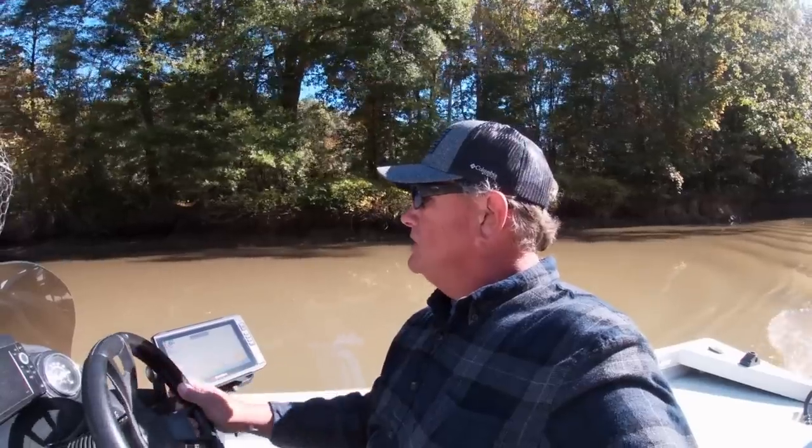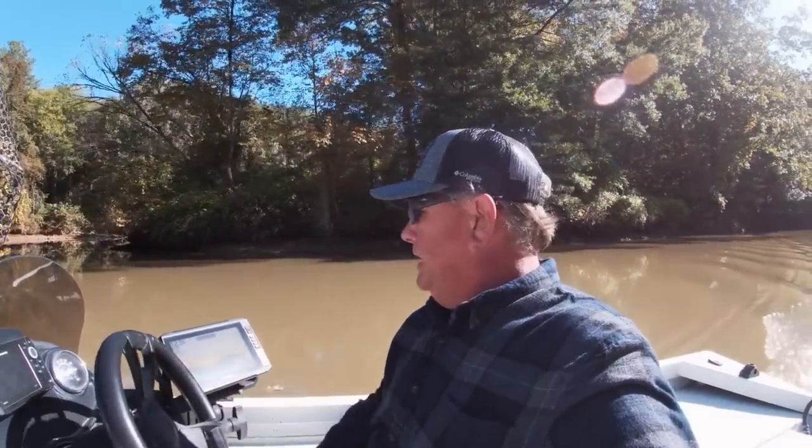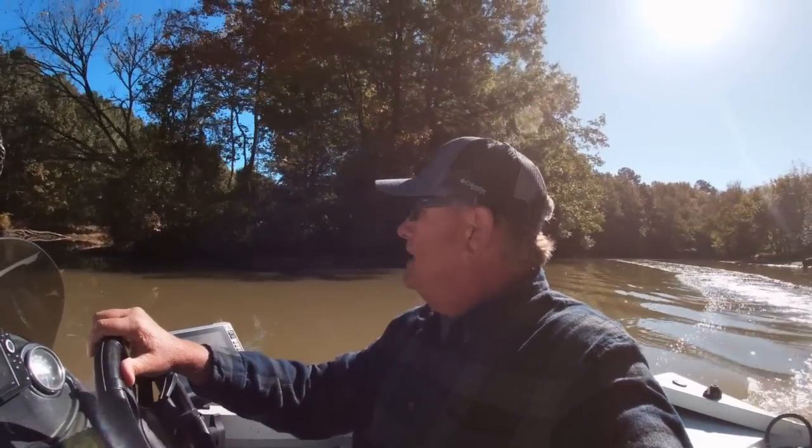If I'm fishing these river channels here and I find them in the deepest portion in a curve, that's what I'm going to look for in the curves. A lot of times these crappie will stack up on stumps down deep in these curves. And one of the main things I'm looking for is the presence of shad. That is the main thing.